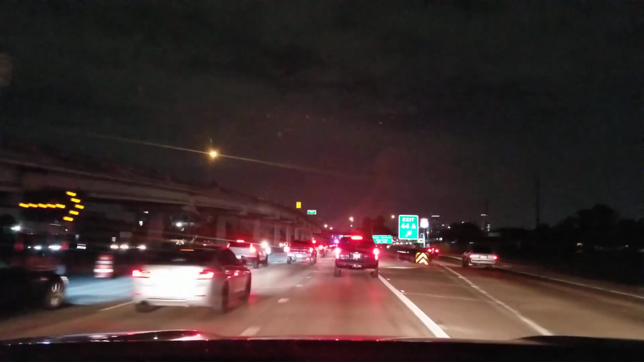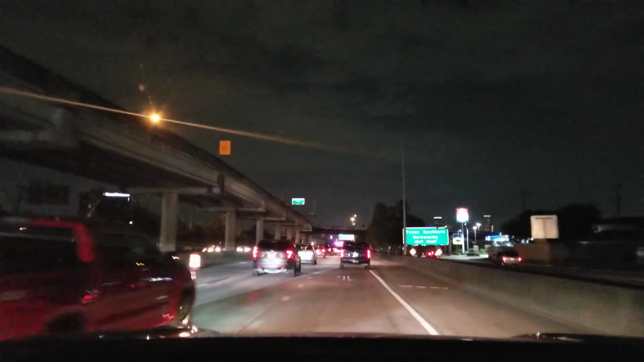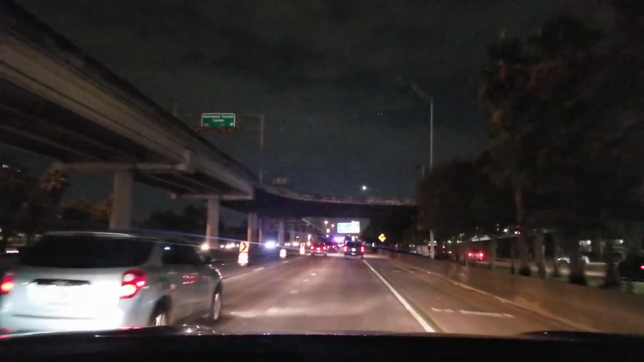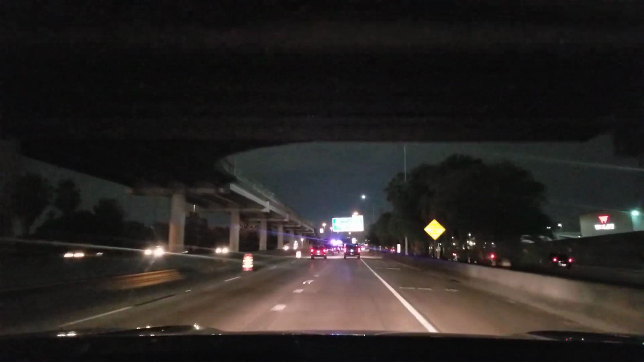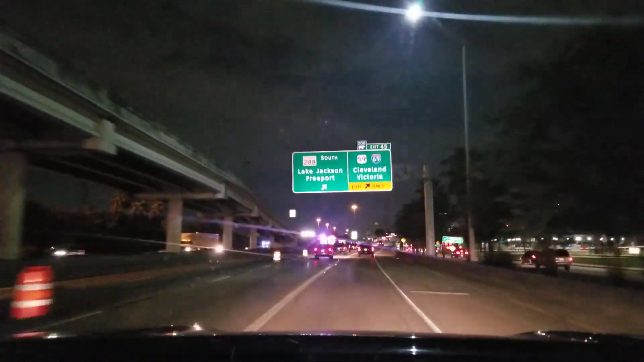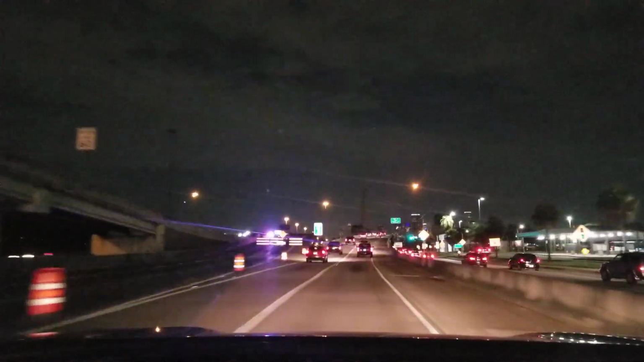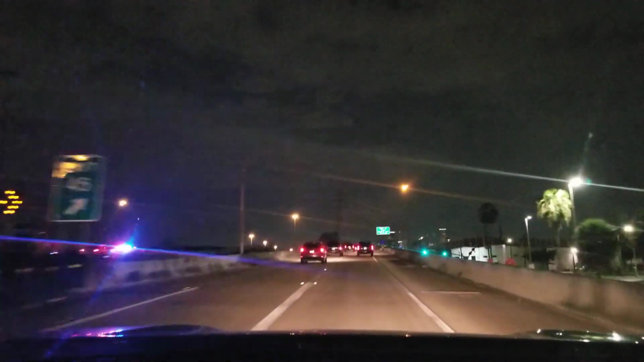They closed the freeway. 45 coming from Galveston into downtown is closed at Lockwood. Why? They're shooting us over 259. Our trip is gonna be cut short. We were going downtown.